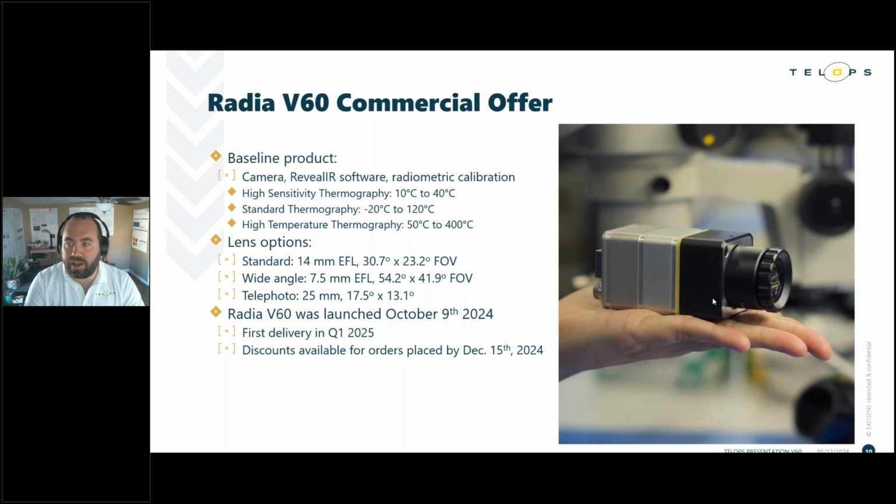On the lens side, you can see the 3 options that we're offering here. Our goal is to provide an array of choices that will allow you to effectively measure your target, whether that target's right in front of you or 100 meters away or what have you. We launched this product in October. We're anticipating the first deliveries to begin in Q1 of 2025.